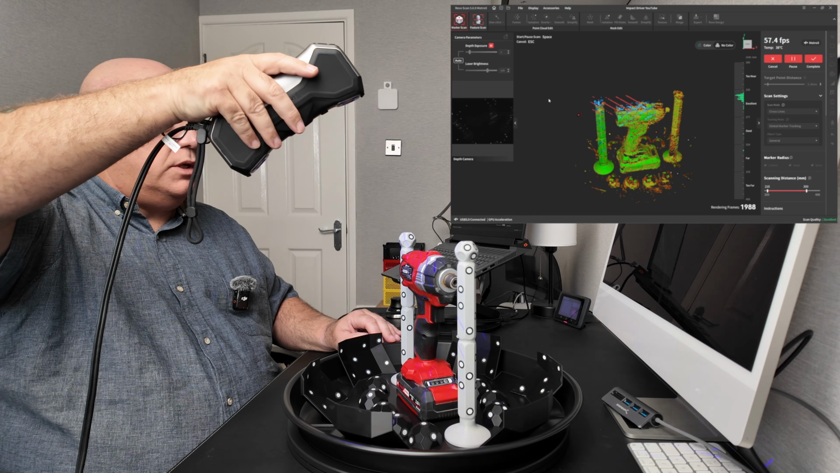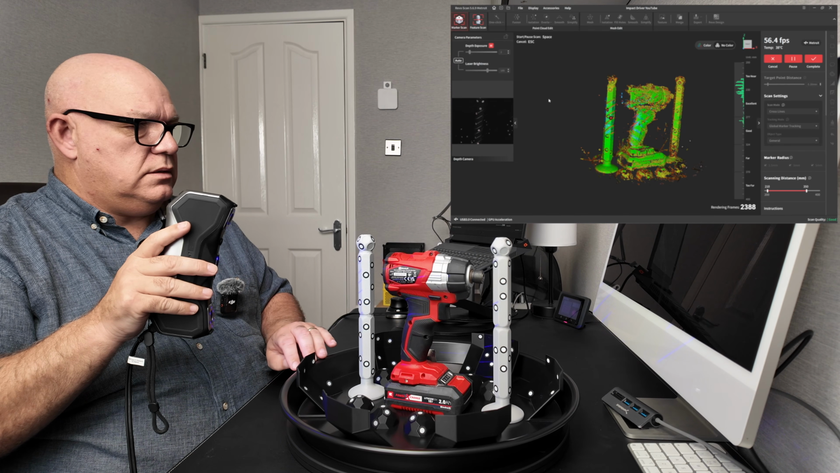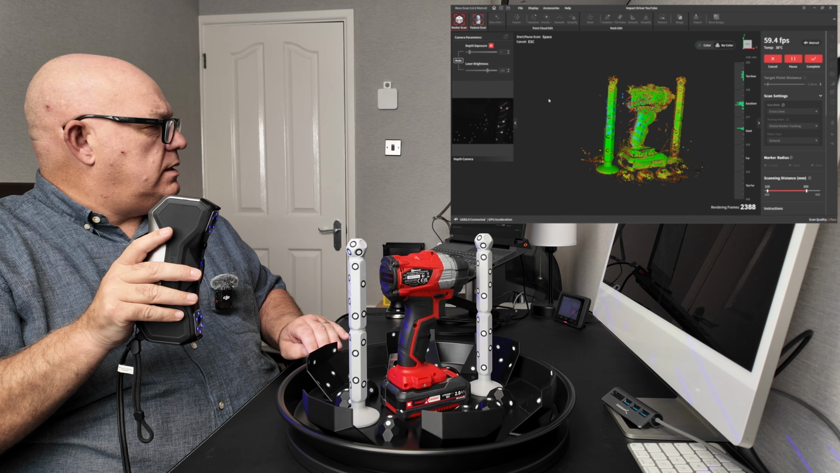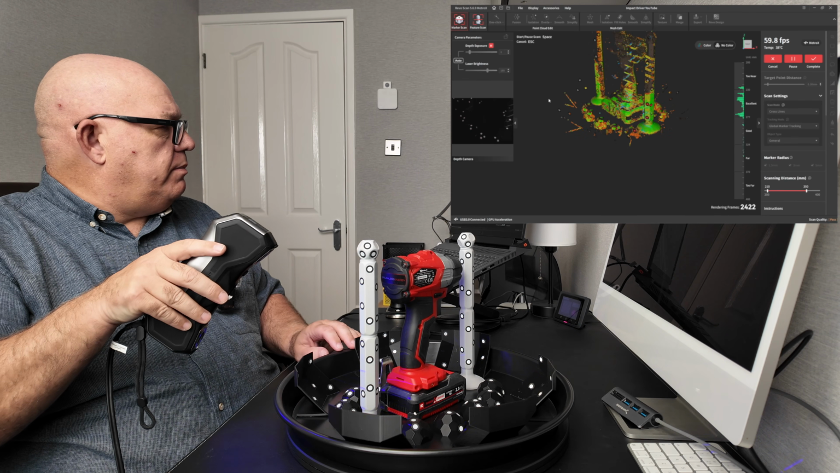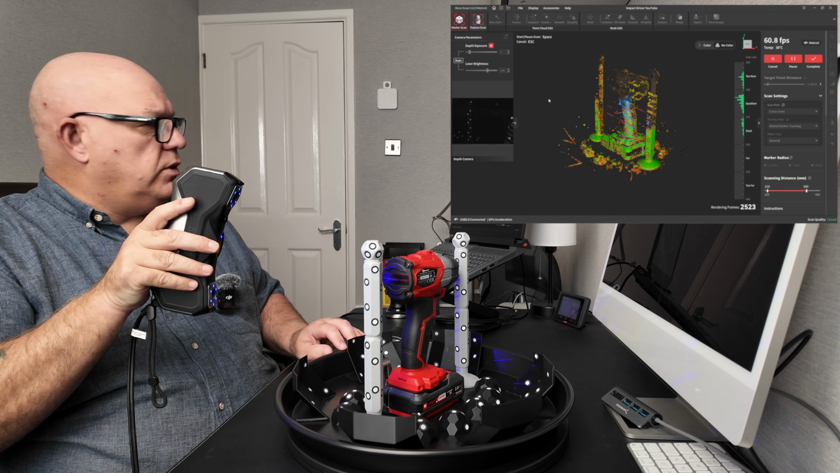But I'm struggling on the top. It's very hit and miss. So I'm struggling there now. I can't get any there. Can't get any. Just pick it up now. Come down the bottom to link me in. Come up the side. Yeah, I'm struggling there now.